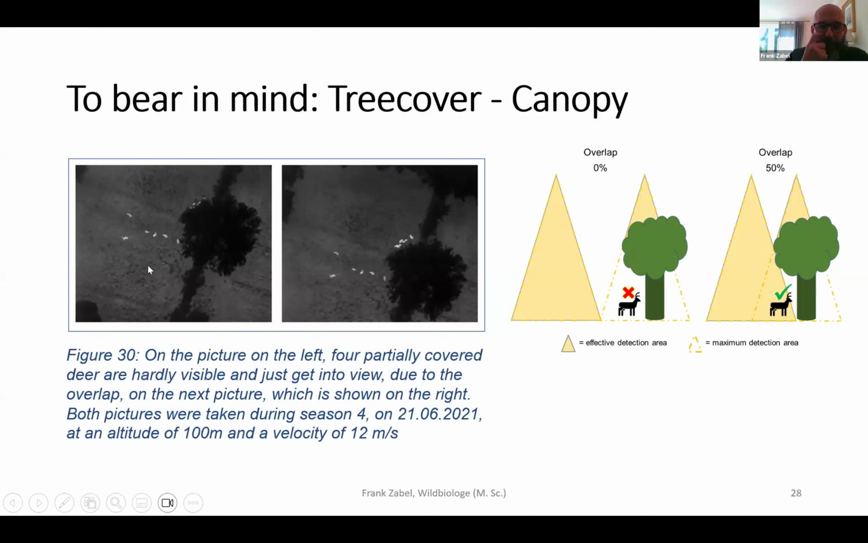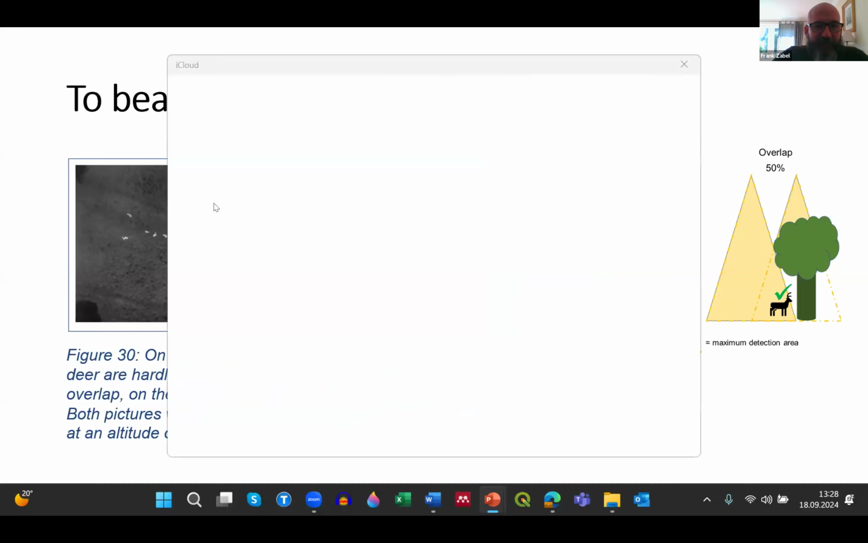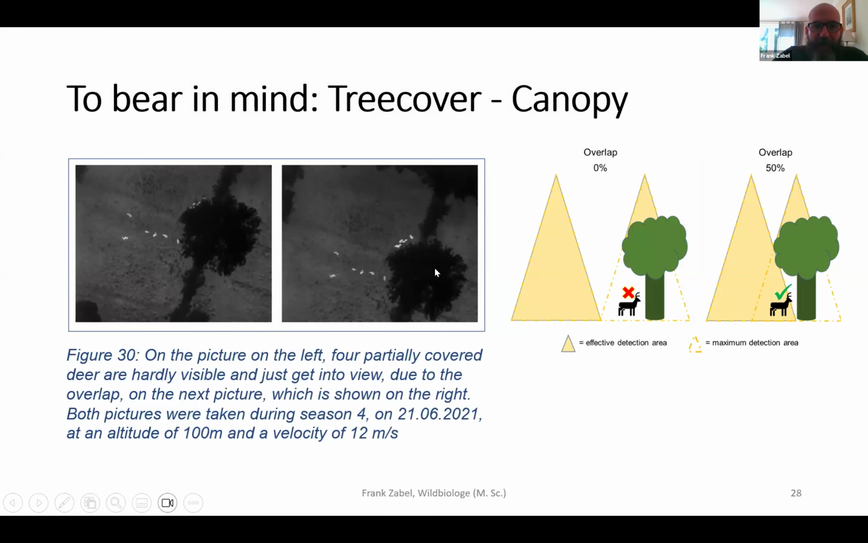But you have to bear in mind that you have to take enough images, and here you see the same area, just a second apart. When you look here, you don't see the animals in this part. And the further you get during the flight trajectory, you then see this.